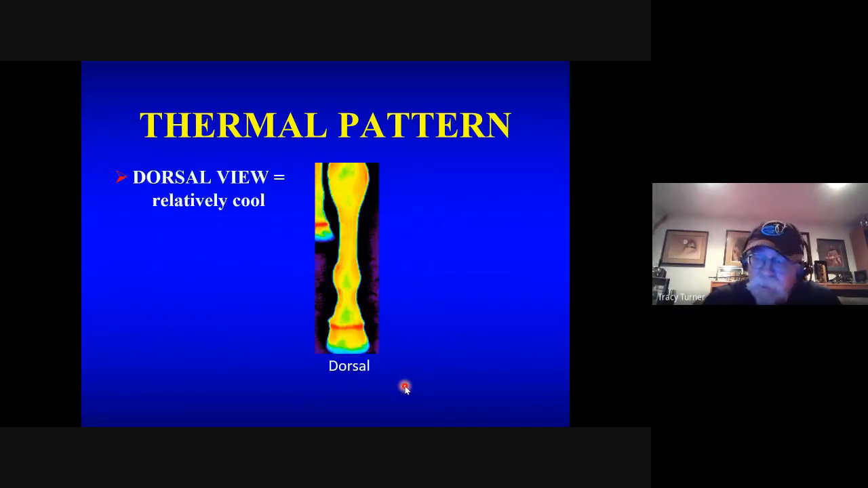So again, as you start to look at an area of the horse, think about the circulation. If we look at the lower leg of the horse from the front, from the dorsal view, it's relatively cool. Why? Because there are no large blood vessels there. Not until you get down to the coronary band, which is a complex of vessels, very hot, and that should always be the warmest area on the foot, and the warmest area in the leg, unless there's some other reason for it, which is usually inflammation or another factor that you should be able to explain.